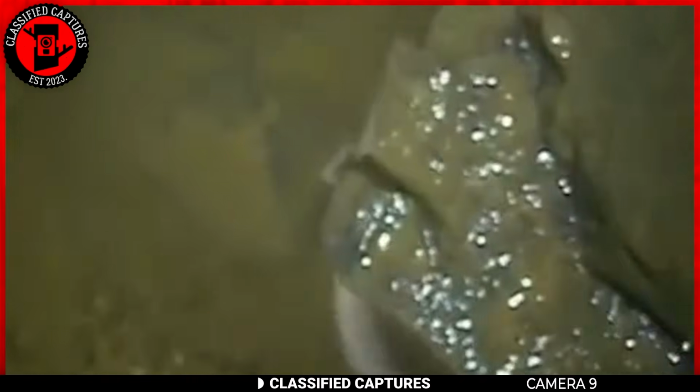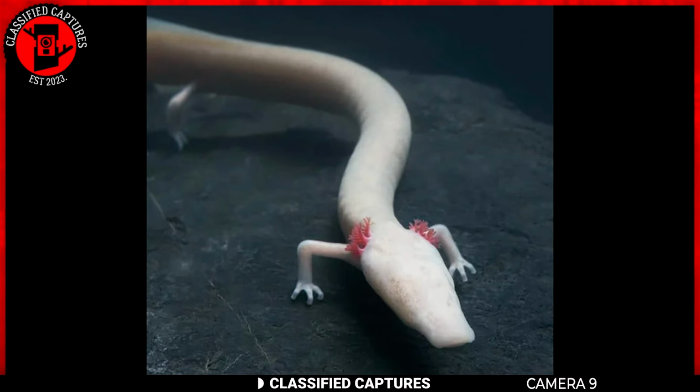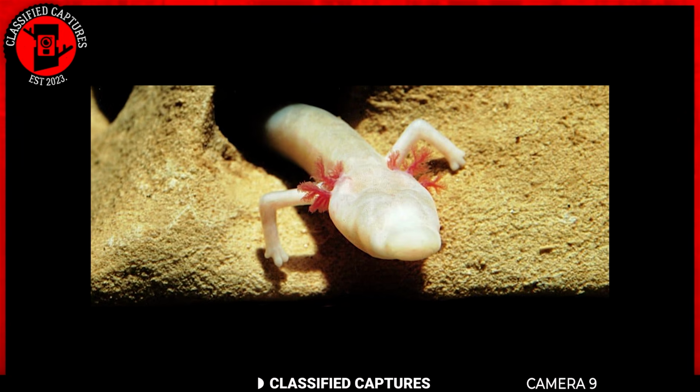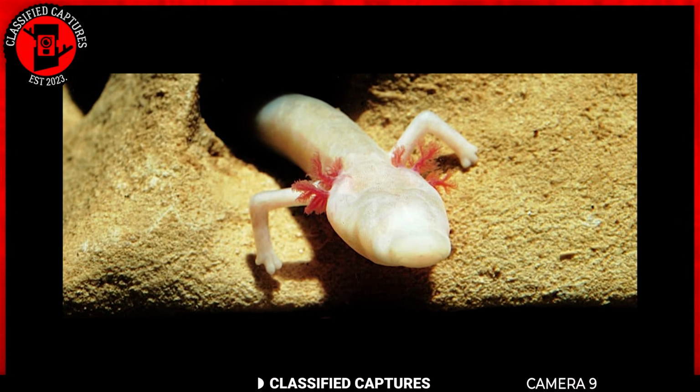As much as I would love to tell you this is edited footage, the truth is that it's not. It's a creature that exists in real life, called the Olm. For those unfamiliar, like me until a few hours ago, the Olm is an amphibian that lives in the waters of subterranean caves in Europe.